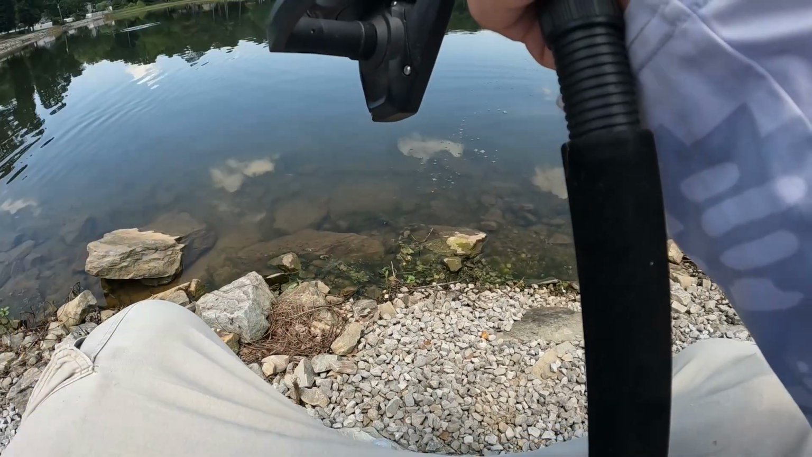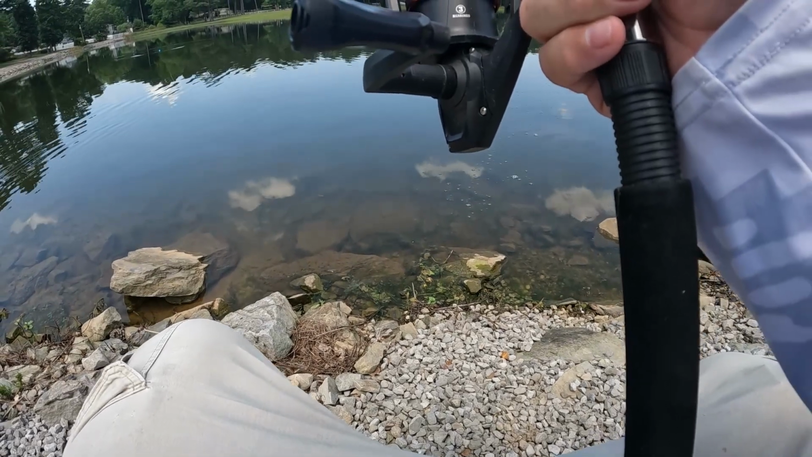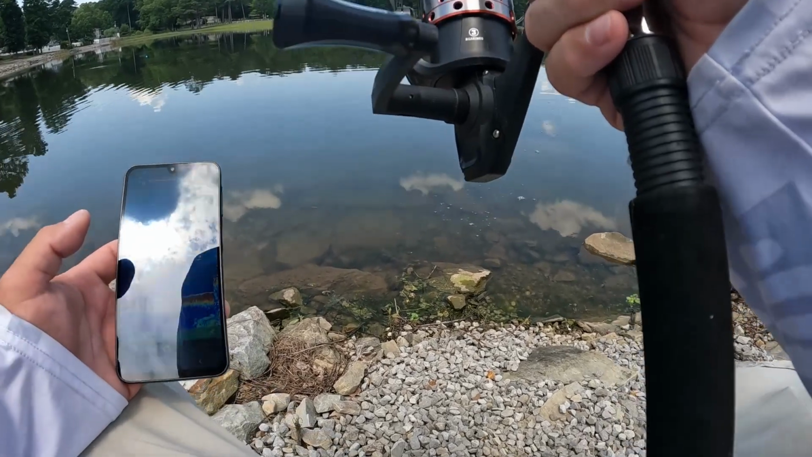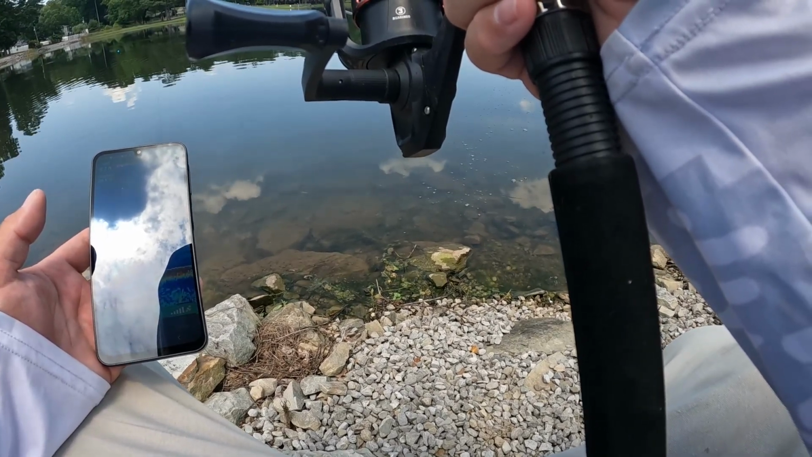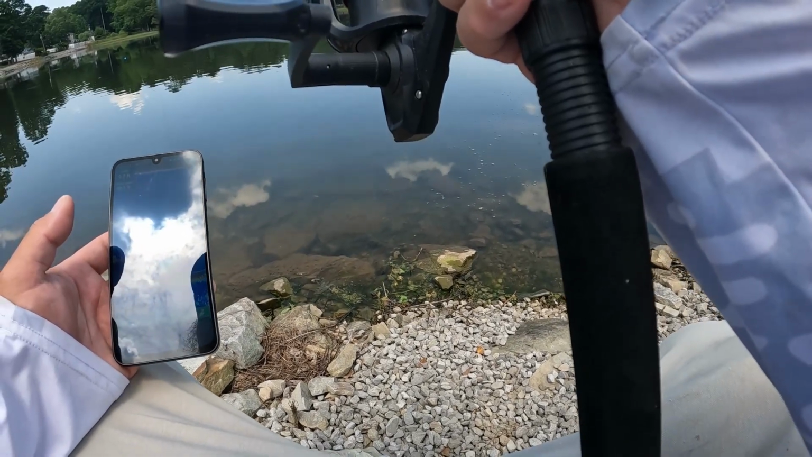That was not smart. Don't do that again, ding dong. Alright, that's another pretty close to where I can throw it. And right there, it's about 10 feet. Okay, pretty close.